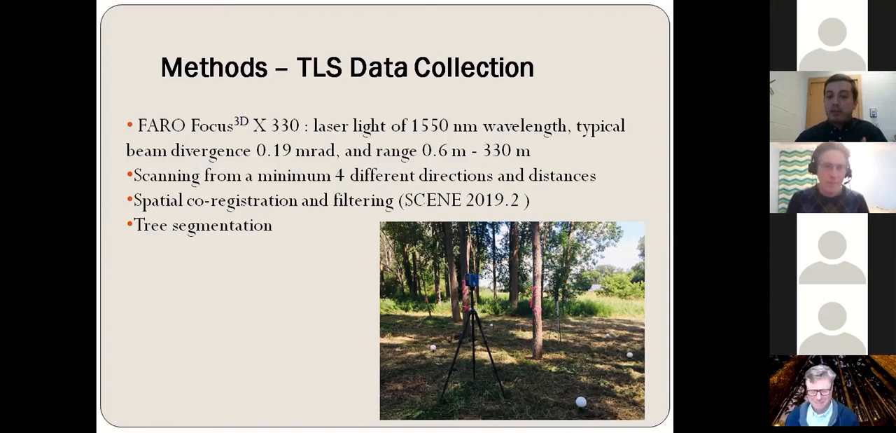After we create this single point cloud for each tree, the next step is to filter the noise. And the final step is to segment the trees, which means to extract the tree from its scanned background.